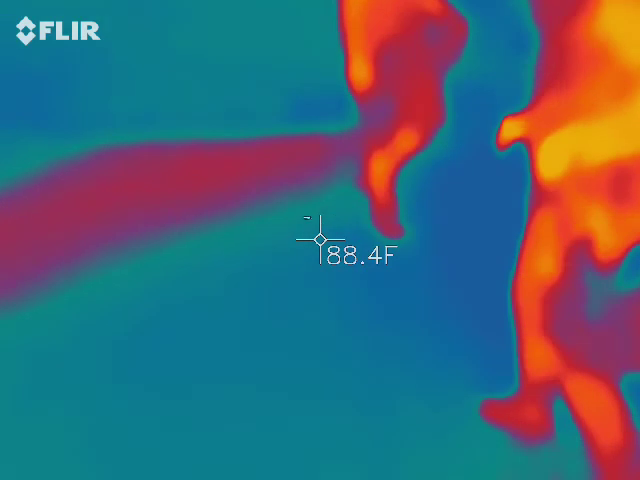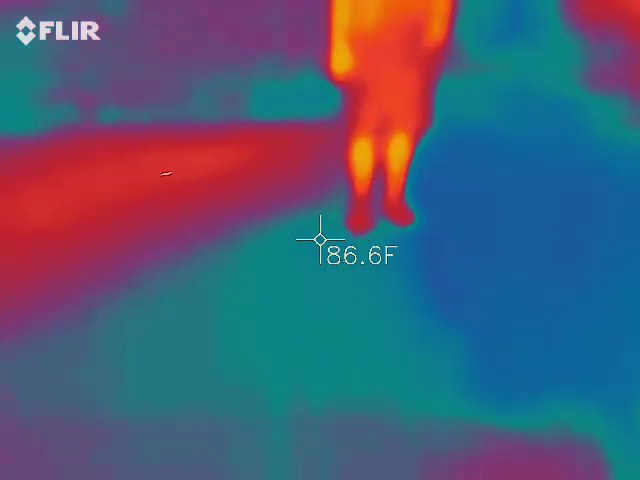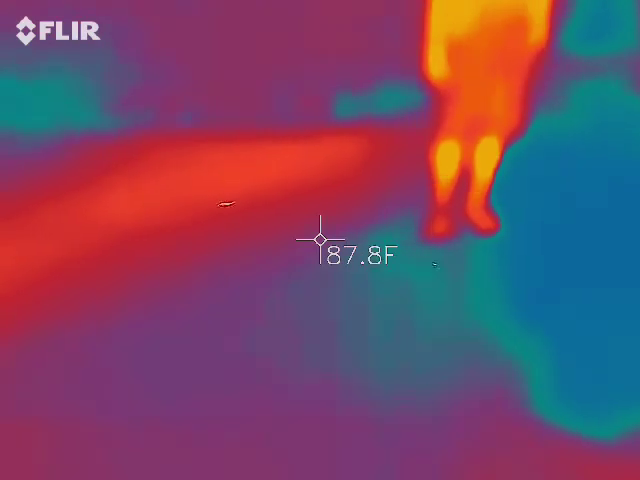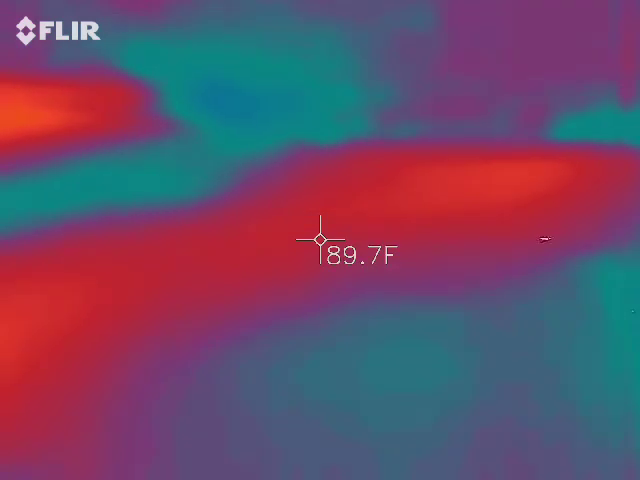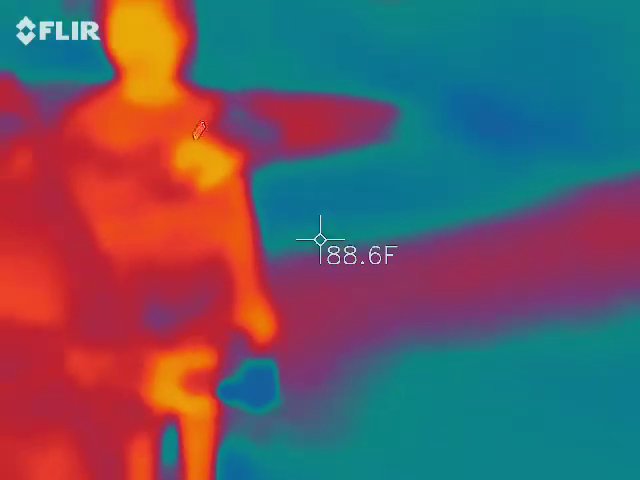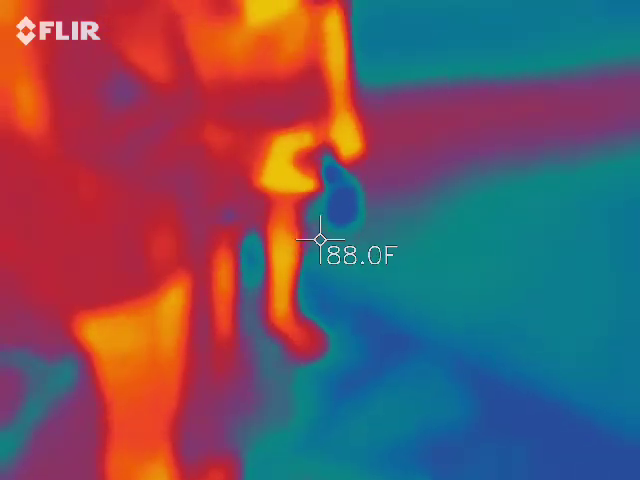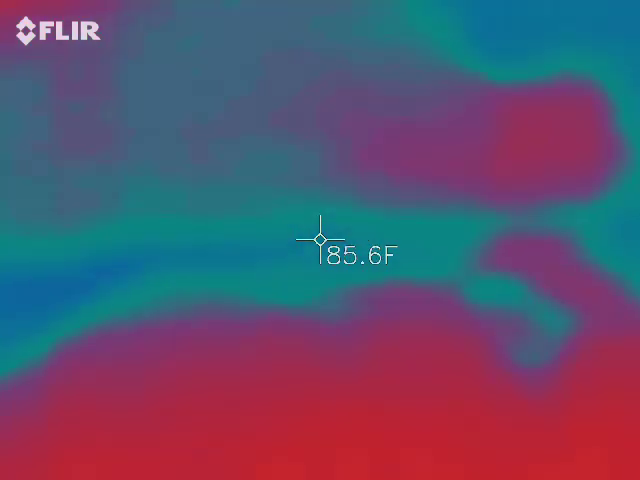And what about over here? So you're back in the blue now. Okay, so we got about a 3-degree difference. I'm not super excited about that. I usually look anywhere between 5 to 8 degree differences for any kind of temperature drops like that. So even though it's blue, it just means that out of that screen, that's the coldest area. Does that make sense? Yes.